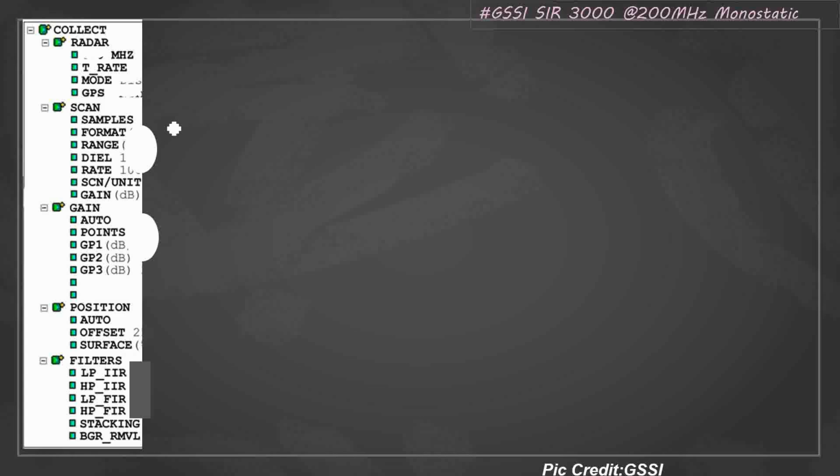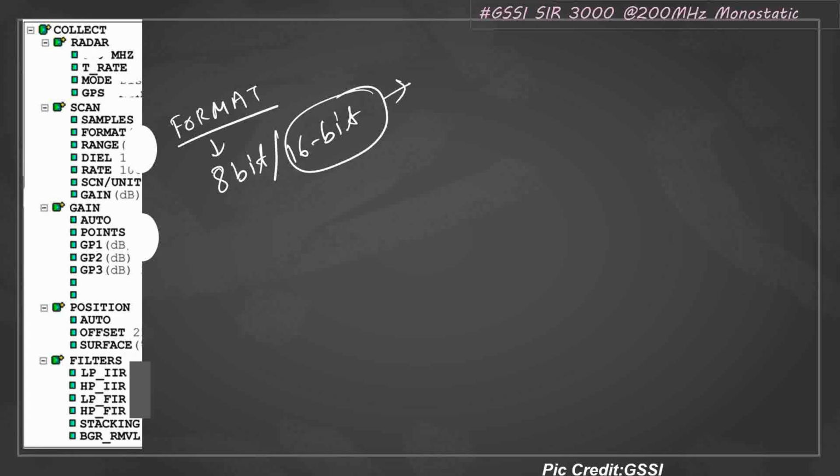Next point you have to consider is the format. GPR is a digital system. It records digital data. So this data can be collected either in 8-bit format or in 16-bit format. 16-bit is recommended because it will give you great dynamic range. What's the meaning of that? That there is more information in the data if you are using 16-bit data. And don't worry about the storage.